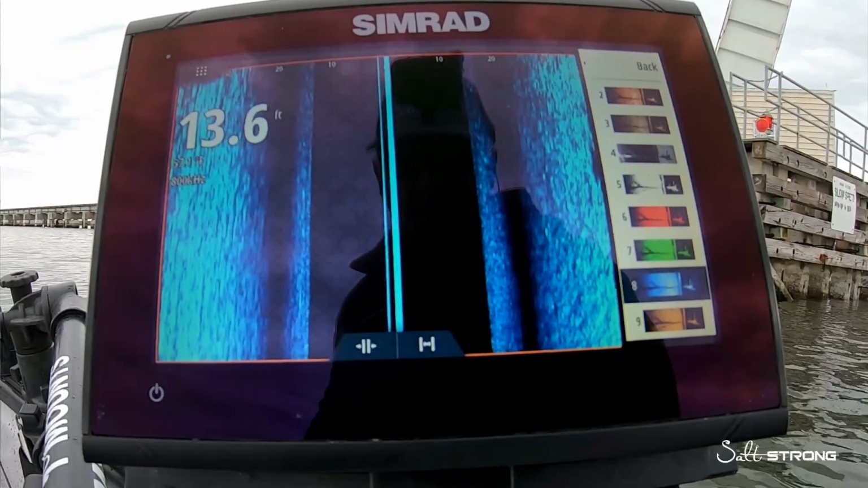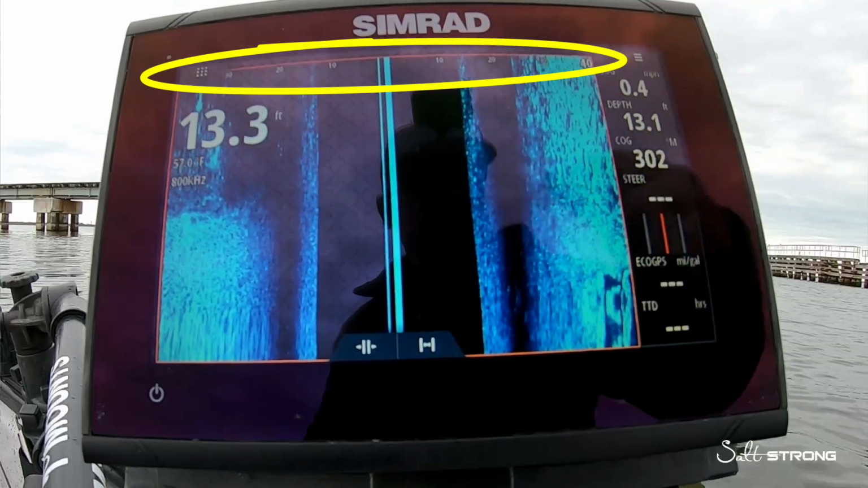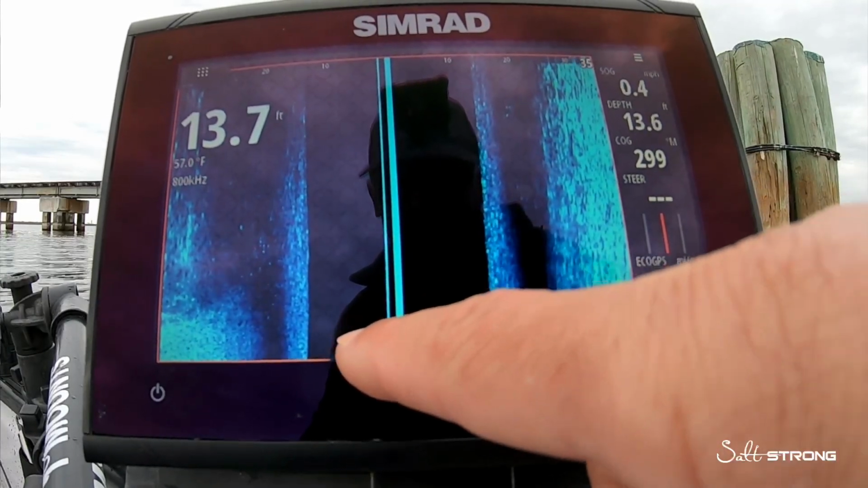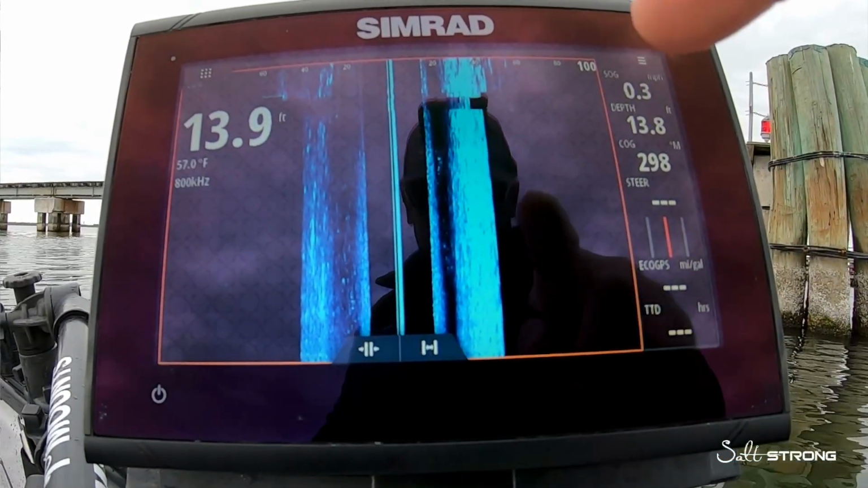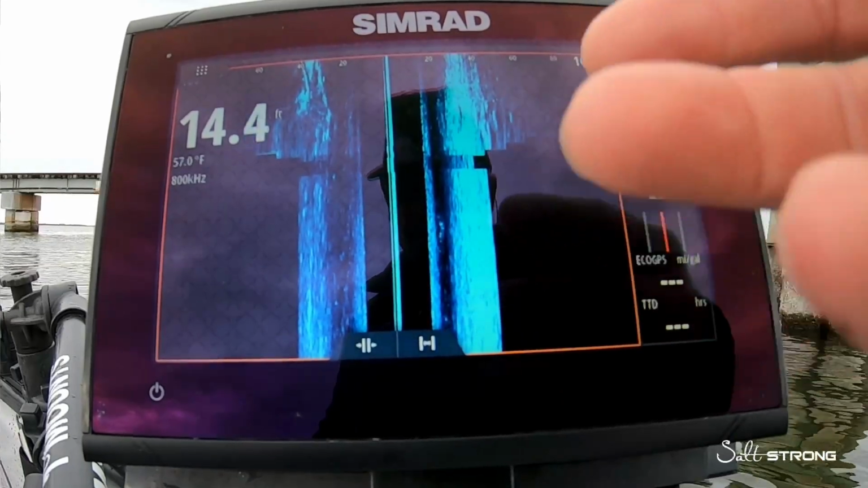Now, the last tip I want to share has to do with the range. Up here, you're going to see these numbers. That's going to be how far out to the side it is scanning. So right now I have it set to 40. If I have it set too far out, let's say I have it set to 100 feet, the image gets smaller. So you're able to see more area, but the image is going to get a lot smaller, and you're not going to be able to see as much detail.